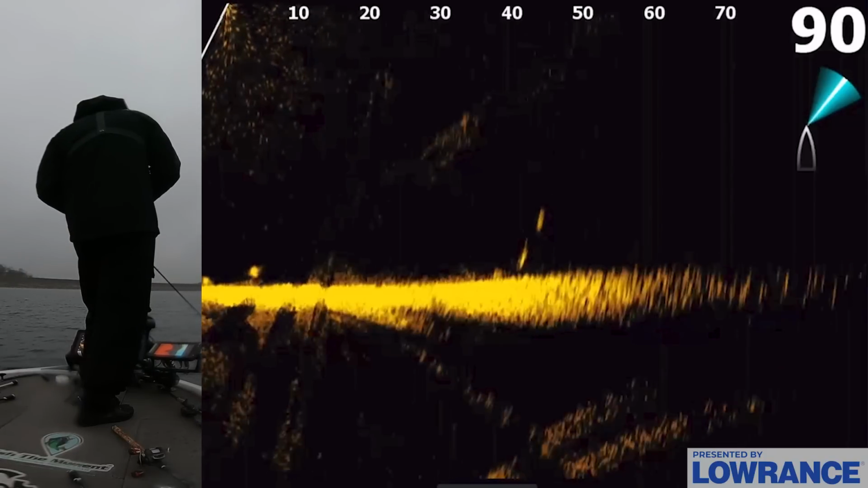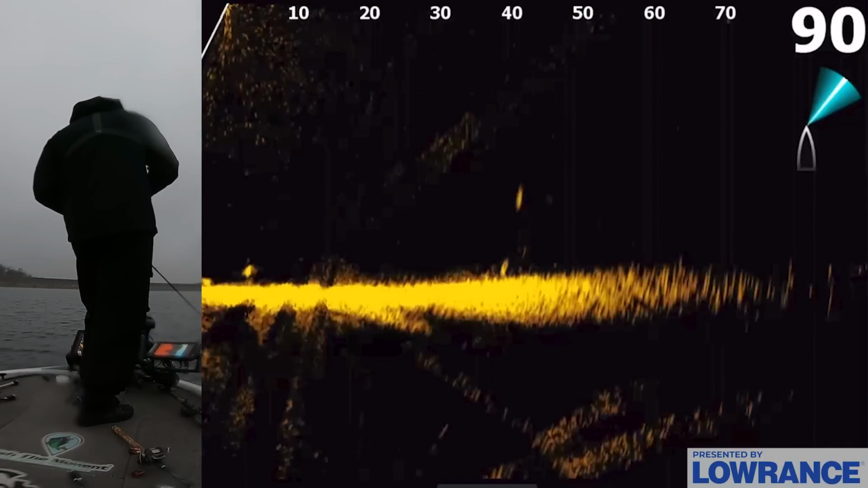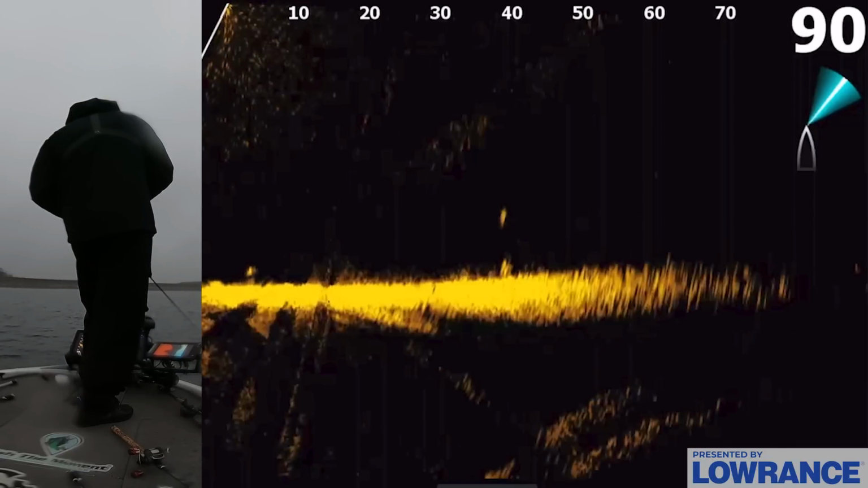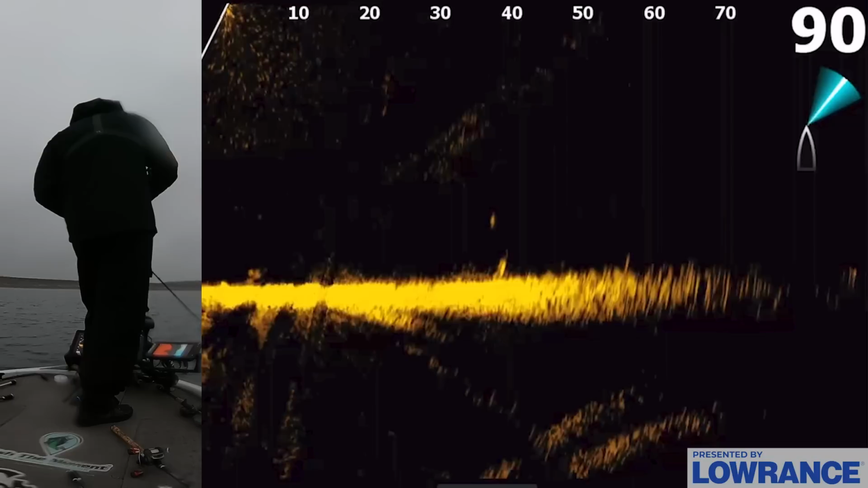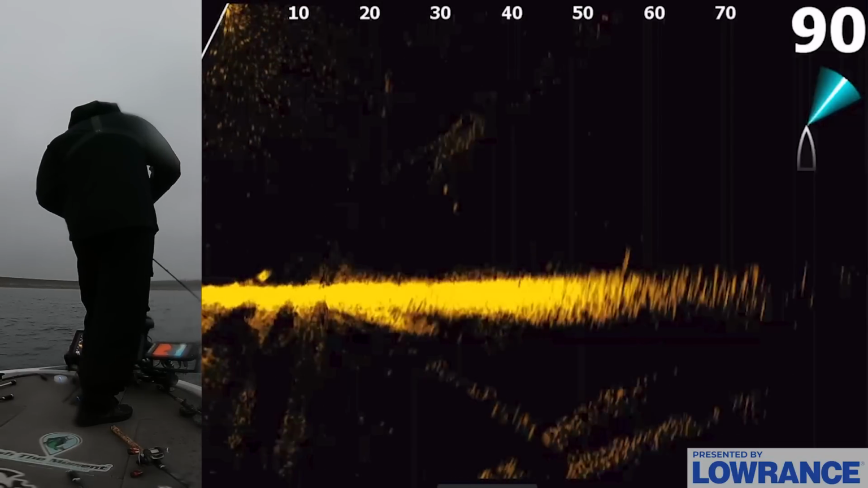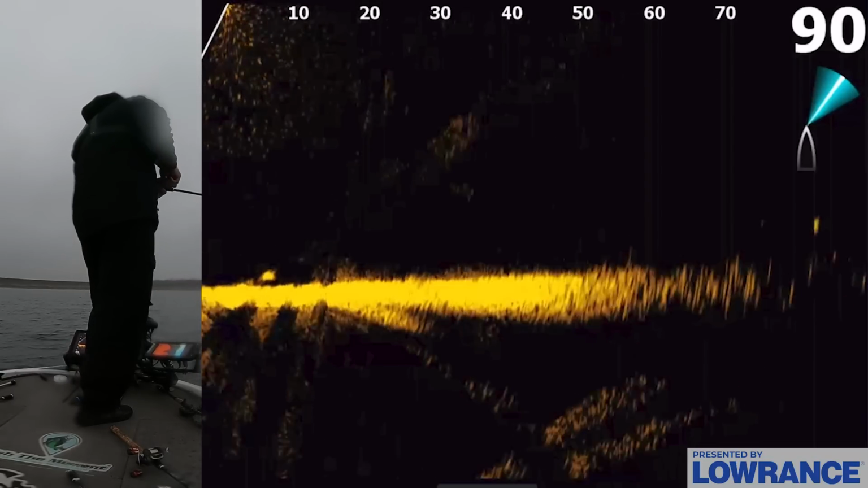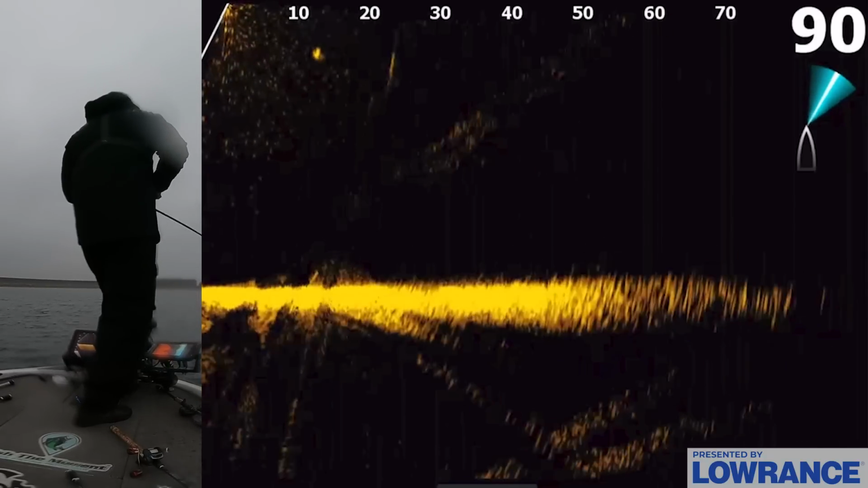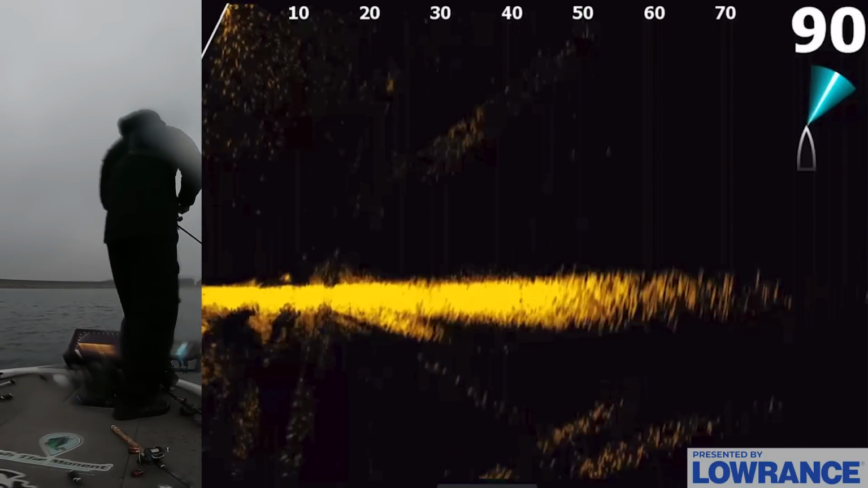Oh, here he comes. Come on, fish. One of you guys get interested enough to come eat it. Got him. Oh, that was sick. Had to work that thing quick, and that thing came up and finally got it. Got him interested enough to come eat it.